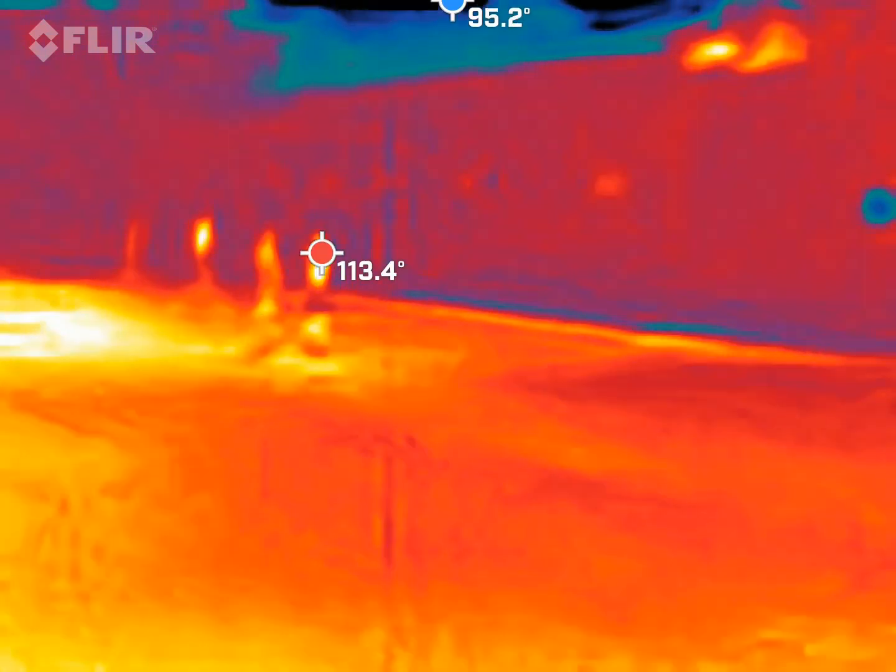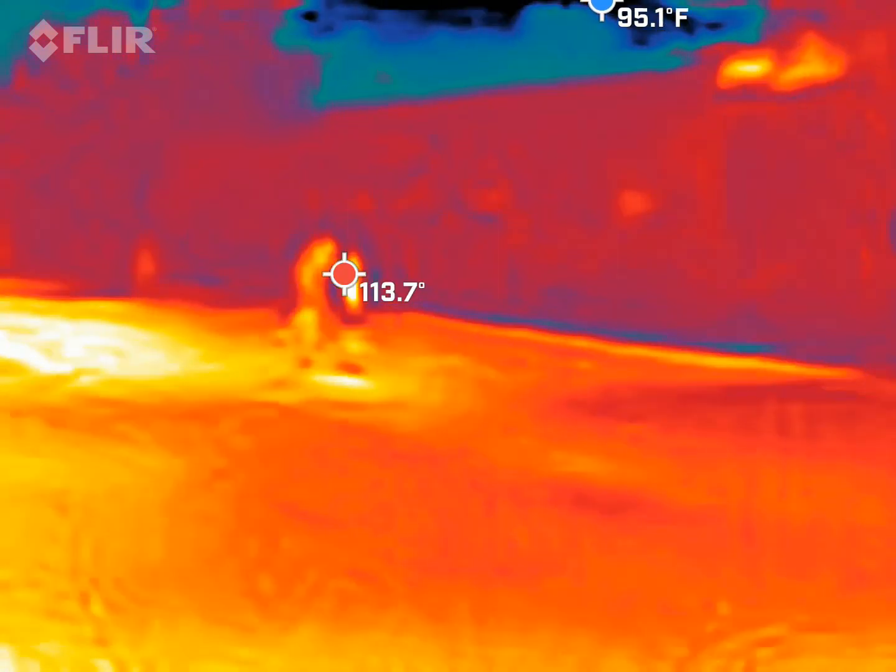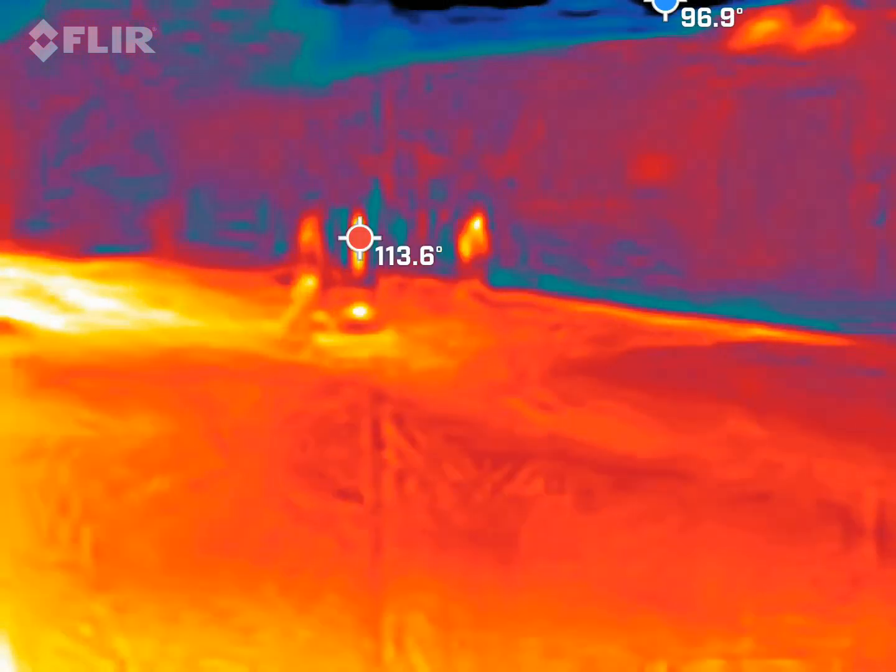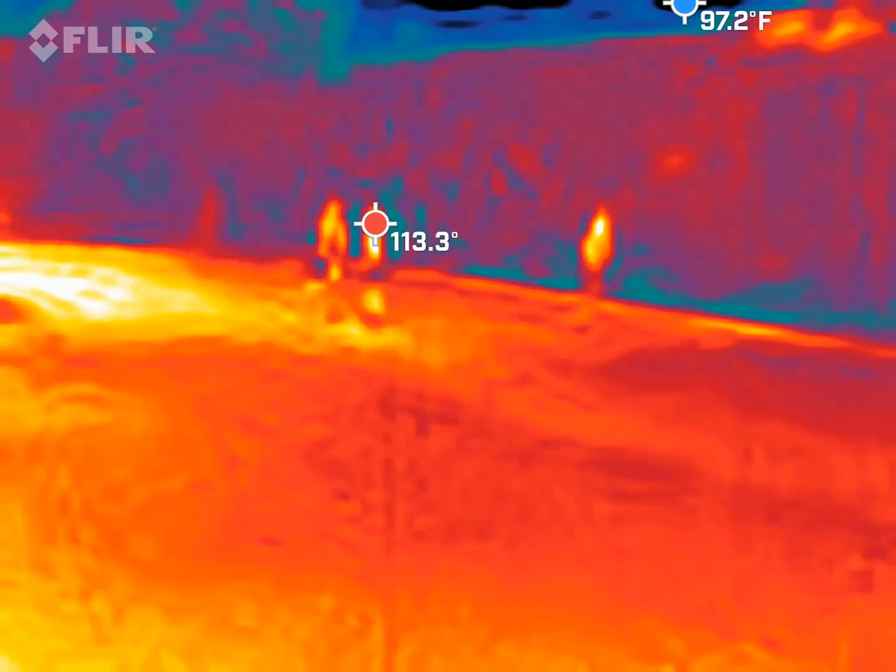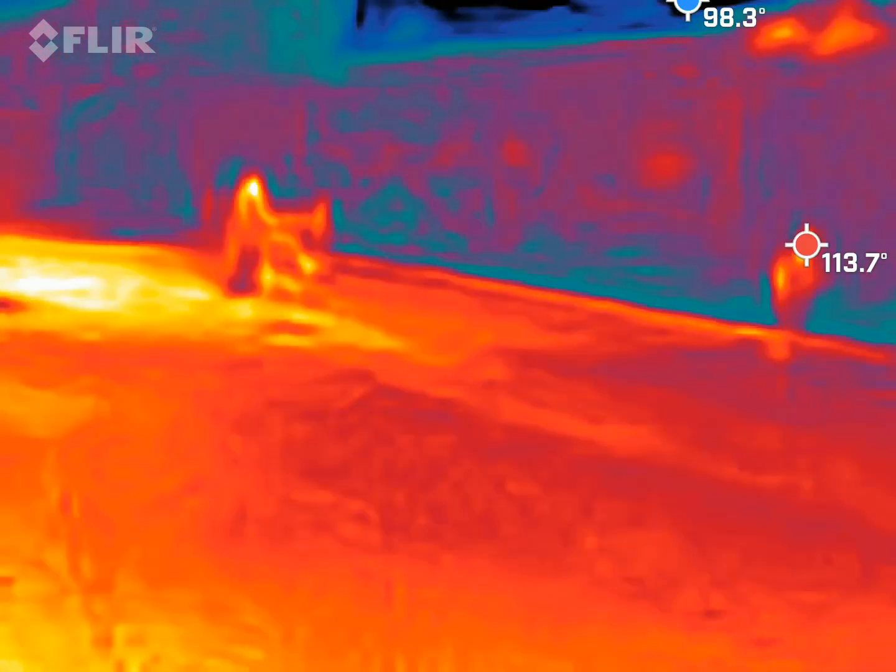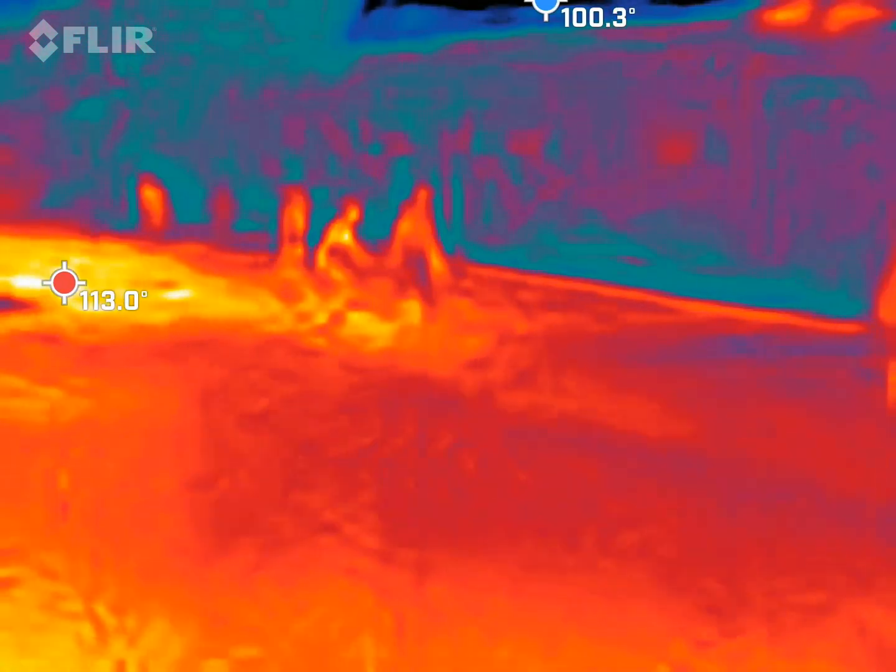I can't wait to watch this thing tomorrow, because normally I would just have a crosshairs in the center, and the person's always like, I can't see what that person's temperature is. But with this, it's going to bounce to the coldest spot. What's our average temperature right now? It says like 112 is the highest, so I'm going to guess probably about 96 up here. And the sky, okay, so we'll still say it's probably going to be around 82 to 84 degrees. I'm looking for like 75 and lower.